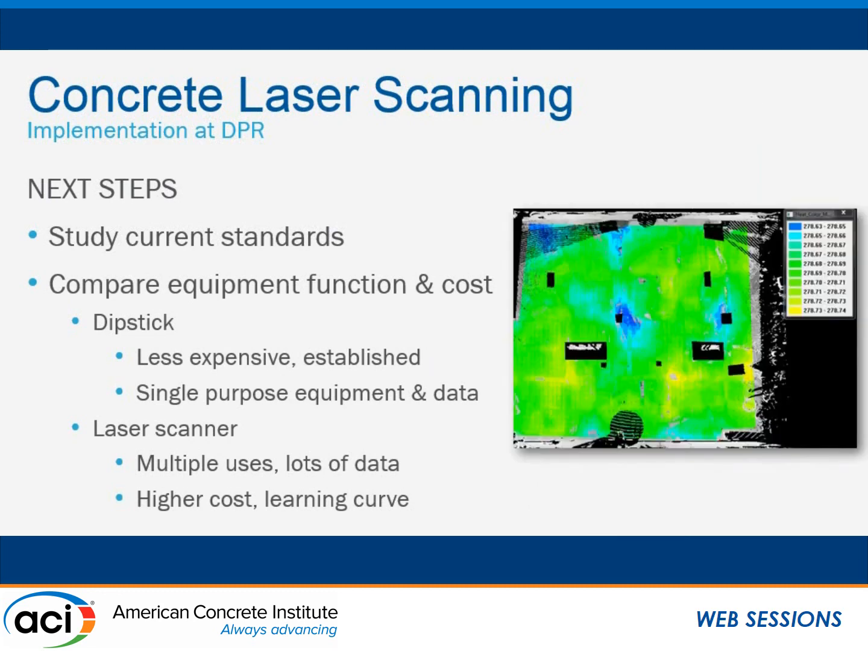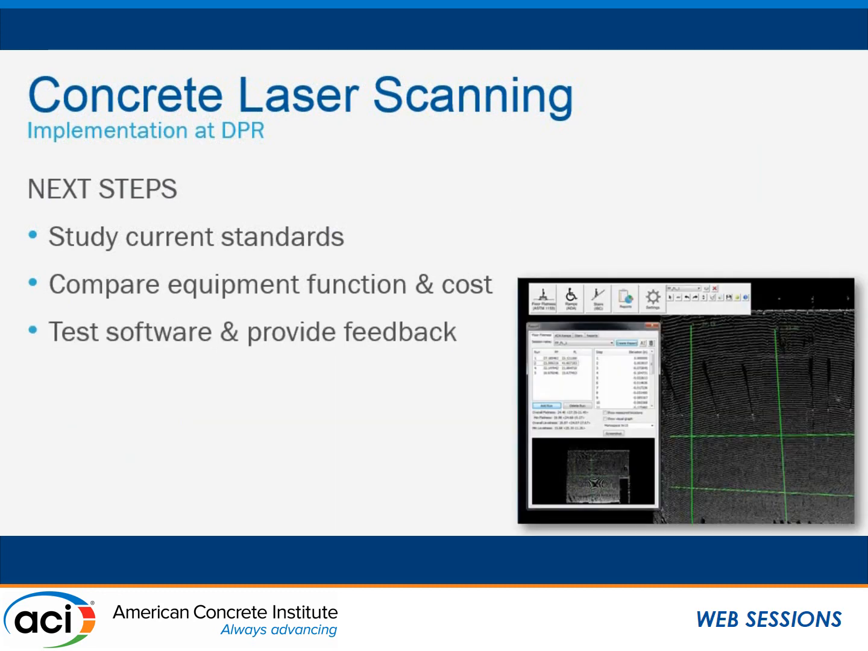I can show you an example here. This might not look exactly parallel, but with a point cloud you can easily draw lines on concrete, make parallel and perpendicular lines, and then output in a really quick manner an actual ASTM compliant report. That is what the technology is capable of doing today, and this particular company has done it. It's been a few years now.